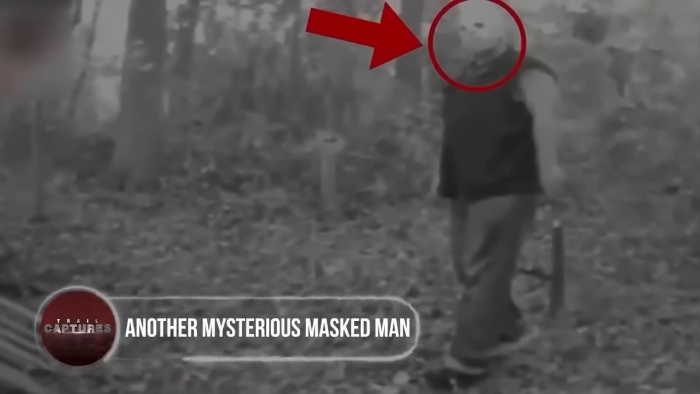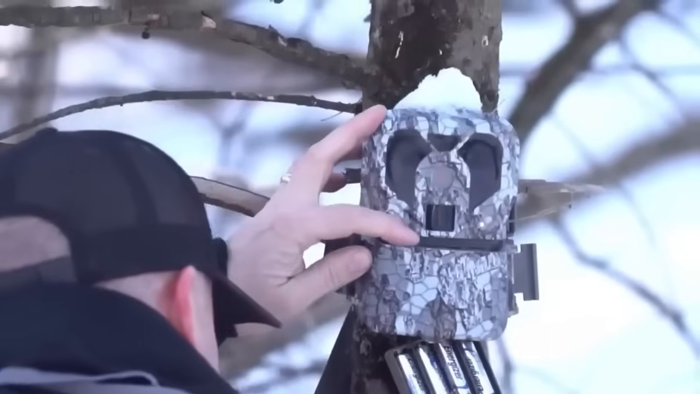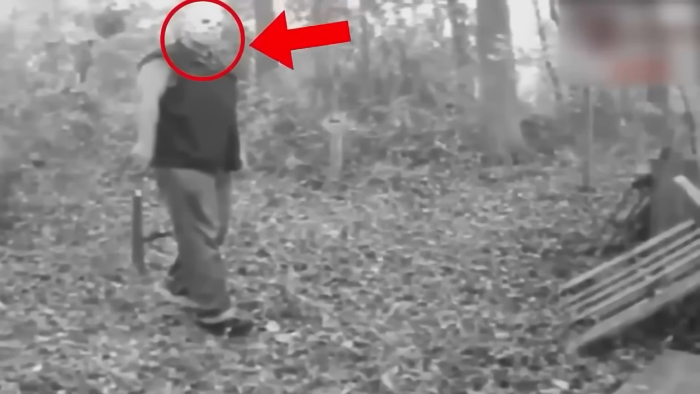Another mysterious masked man. When we think of eerie trail camera clips, we usually imagine ghostly figures. But not all creepy characters are supernatural. A hunter set up a trail camera to monitor wildlife near his property and got a surprising picture of a strangely tall man wearing a mask and holding a machete.